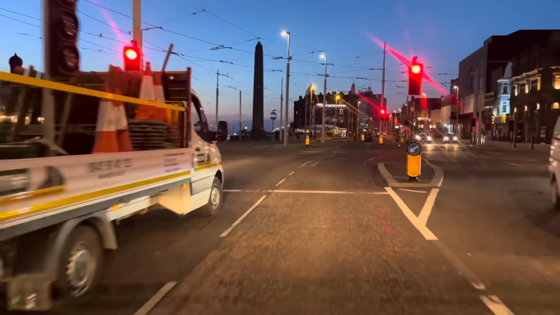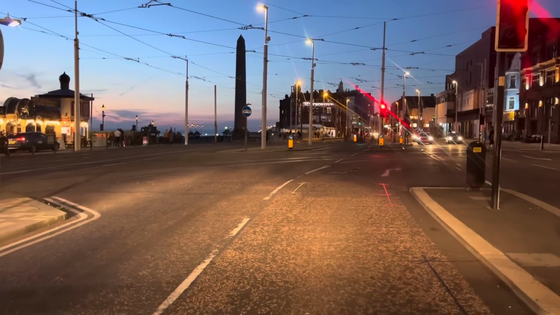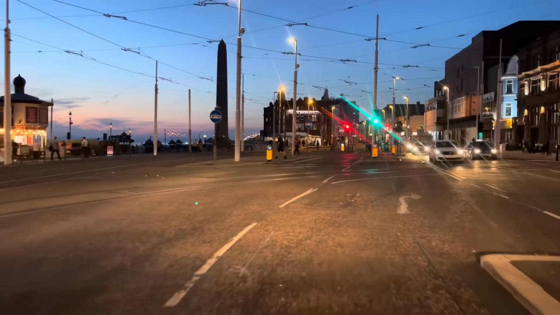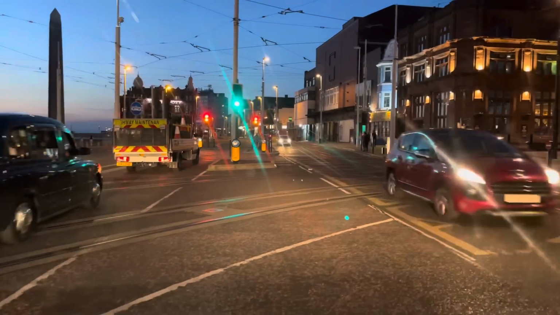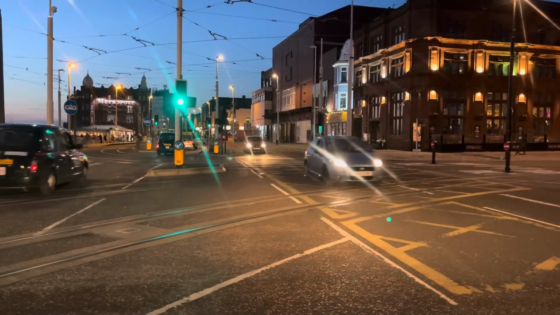I'm going to make the turn into Talbot Square. Cenotaph there as well. Look at that sky. I'll tell you what, it's a bit lively in town. There's a lot of people around. Quite a lot of people around here. We're just turning into Talbot Square.